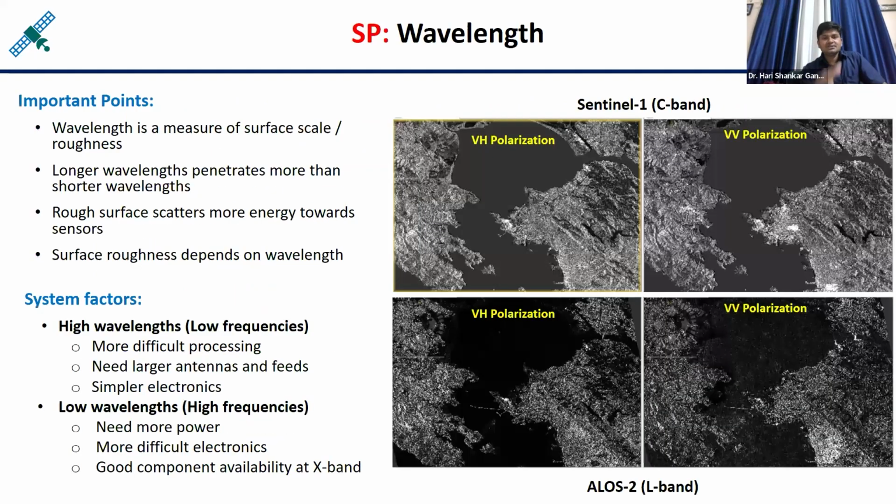So here you can see the effect of the wavelength or the frequency. Here you can see the Sentinel images. These upper two images are Sentinel images, and the lower two images are the ALOS PALSAR-2 images. ALOS PALSAR is the L band SAR, and Sentinel-1 is the C band SAR. So this image is the VH polarization. VH polarization means generally we write a polarization with two letters. The first letter V stands for vertical, and H stands for horizontal.